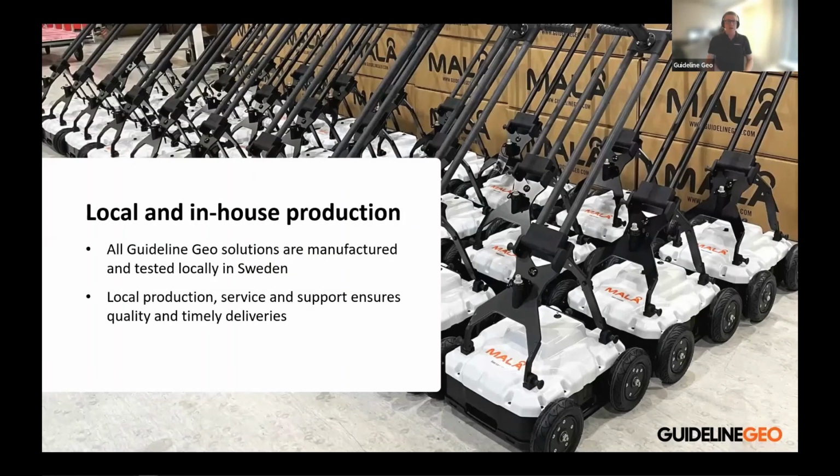We produce everything here in Sweden, so it's a local production in-house in the north of Sweden. We have local production, we have service and support, which ensures quality and timely deliveries, so that you don't have to wait for your products or for help.